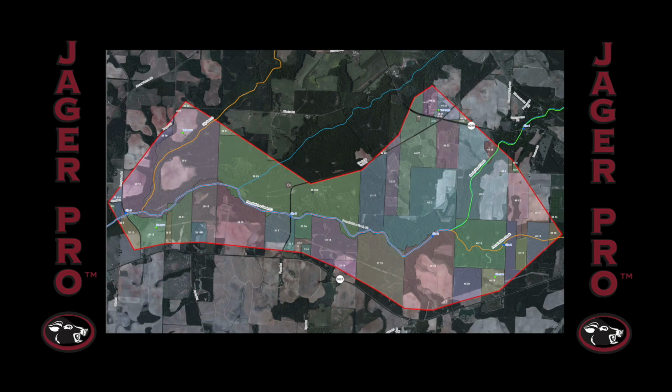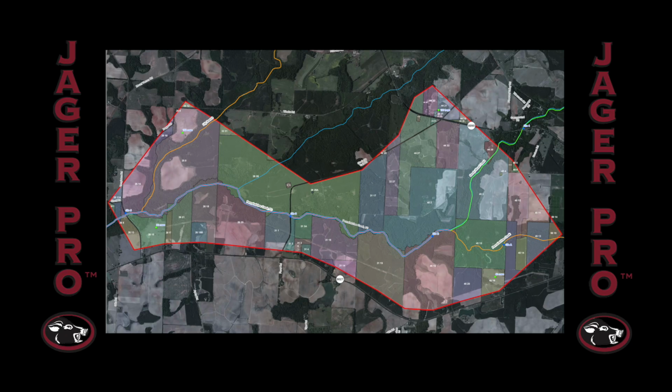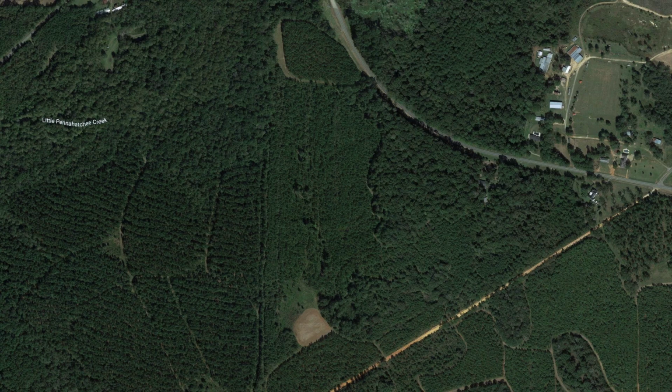The Pennahatchee Creek Project was a 4,816-acre government contract. Jager Pro removed 624 feral pigs in 18 months between January 2013 and June 2014. This week's mission will focus on removing a sounder from the northeastern part of the contract during the 15th and 16th month. 2 different landowners reported rooting damage in their winter food plots.